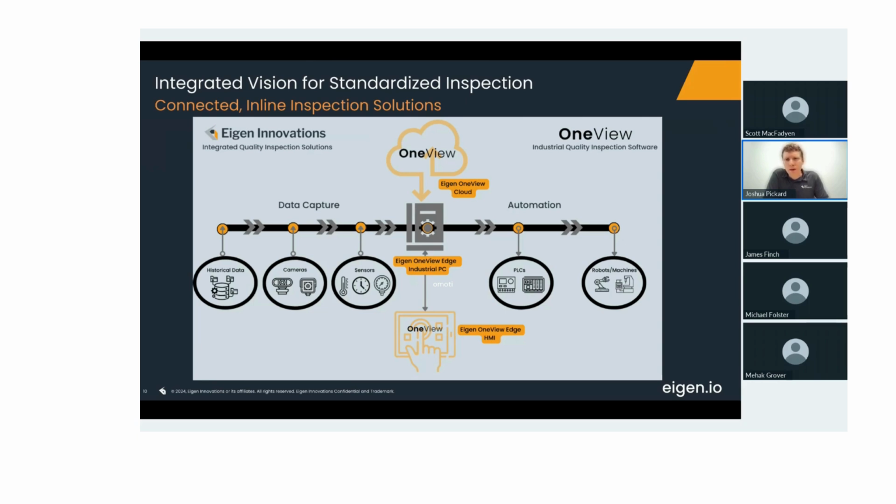The edge device makes the decision, and then it can also report the results for automation back to the line. So communicating with PLCs in order to trigger rejections, to actuate robots, all of that is supported within our product.